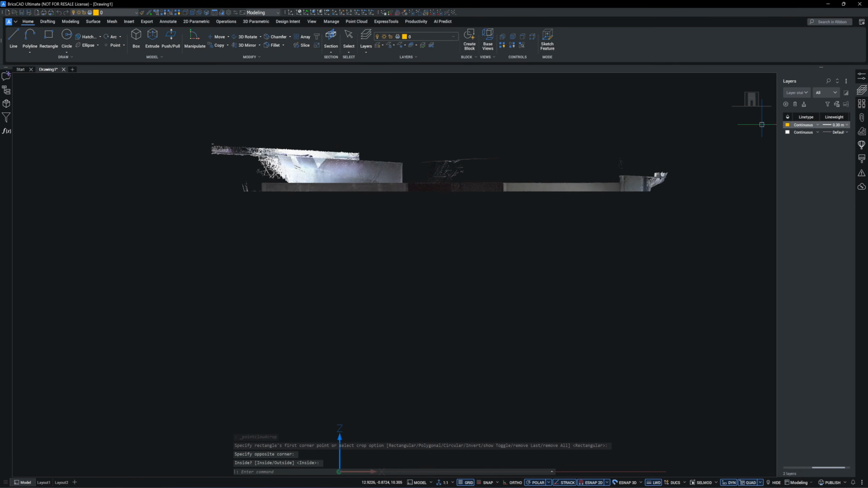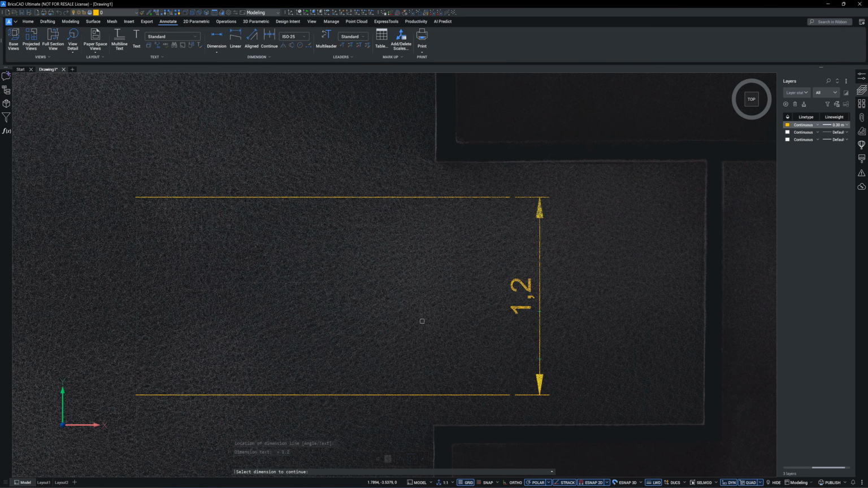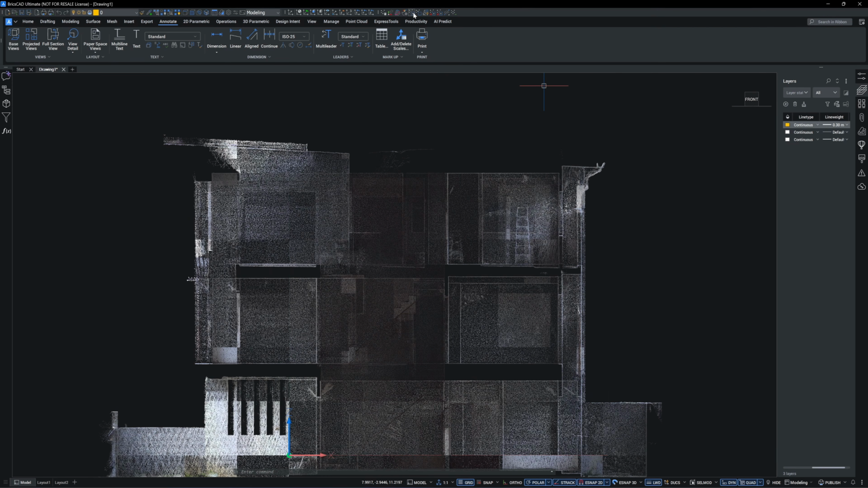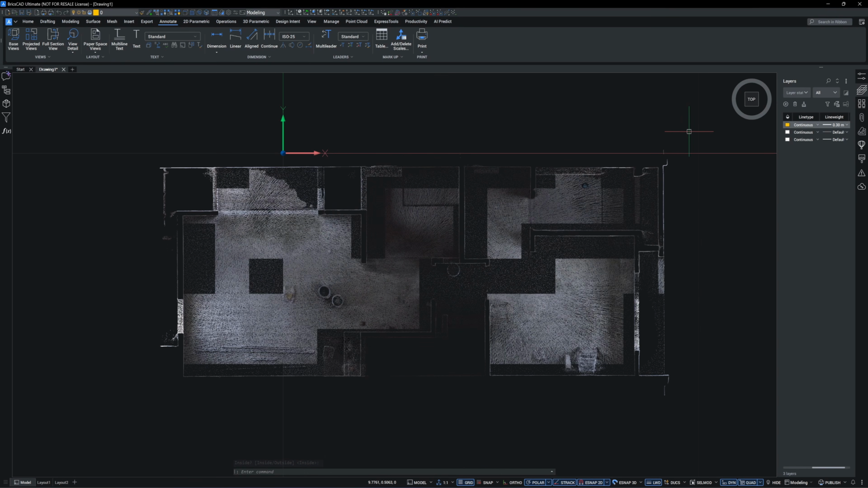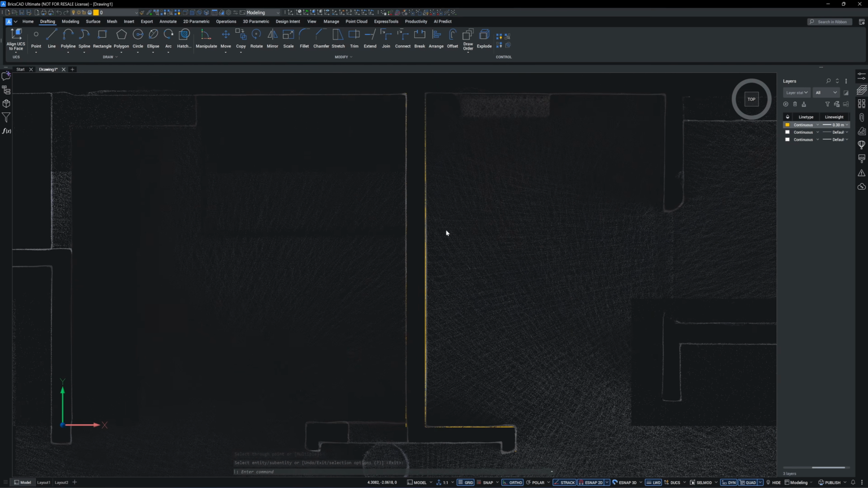Here in BricsCAD, I tested the color mapping accuracy using a 1.2 meter wide ceiling board. The result read exactly 1.2 meters, confirming that the color mapping accuracy is excellent. I'm checking wall parallelism using the offset command, and the walls are perfectly parallel. I can't detect even the slightest misalignment.